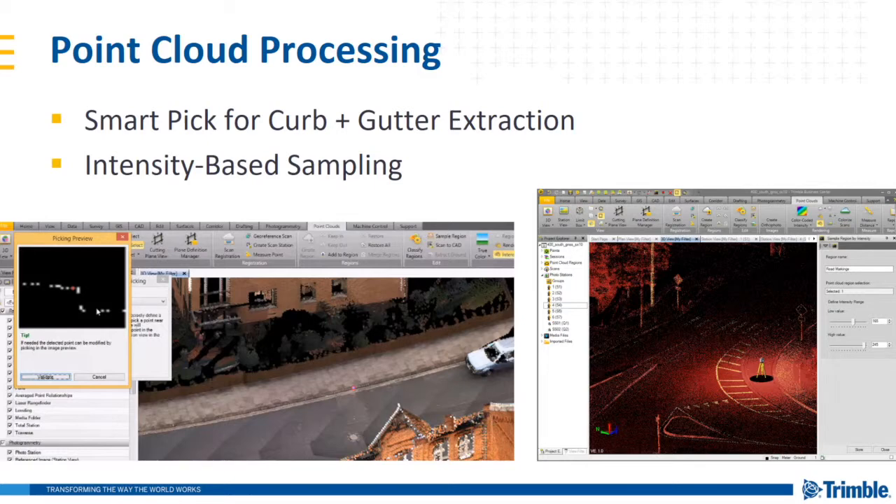Another point cloud processing feature is we've added intensity-based sampling to be able to sample point cloud regions by intensity.